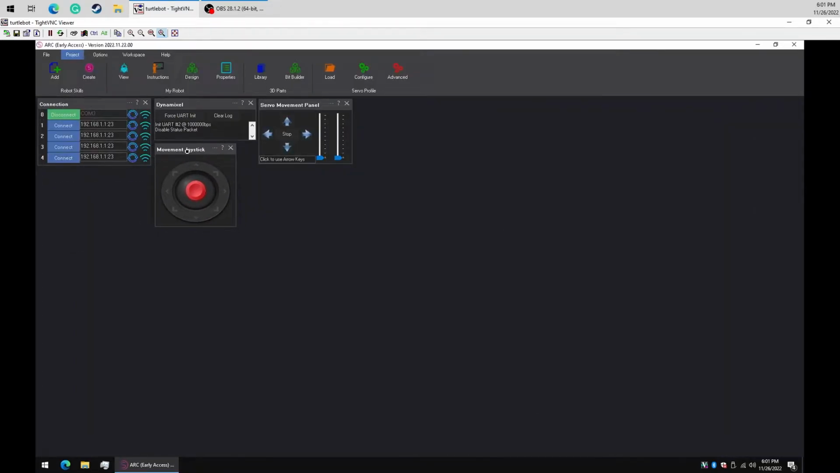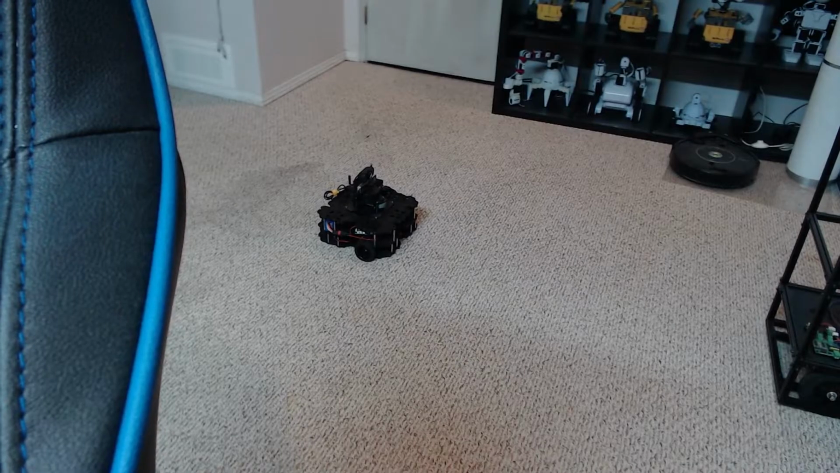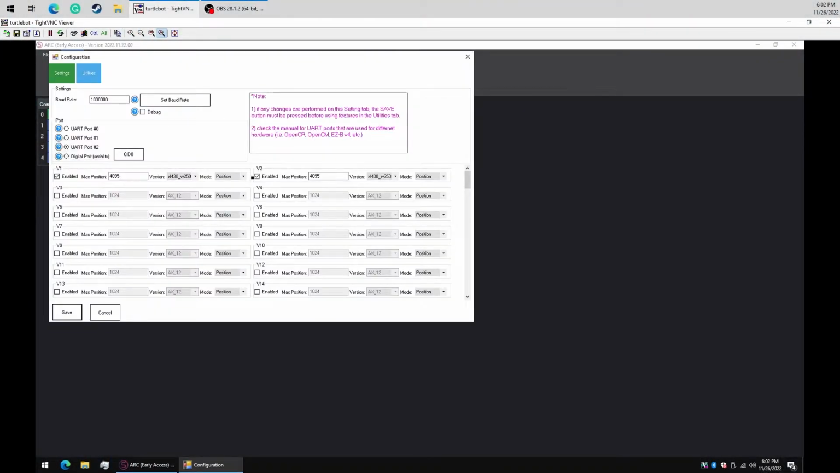Let's configure that and see if there's any settings need to be specified. No, max speed of 255 should be okay. So we'll push forward. I don't see a robot moving. So let's take a look at our Dynamax configuration here and see what we're missing. Oh, here's what we're missing. Under mode, it's under position. We want to turn this to wheeled.